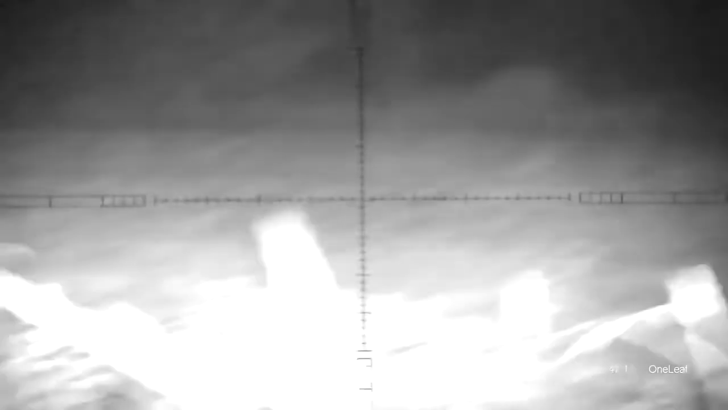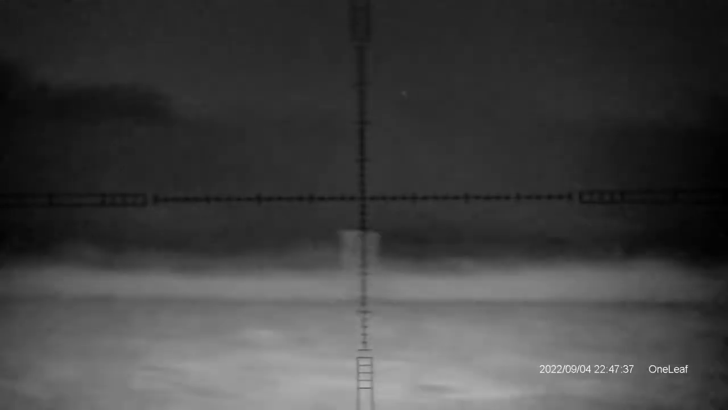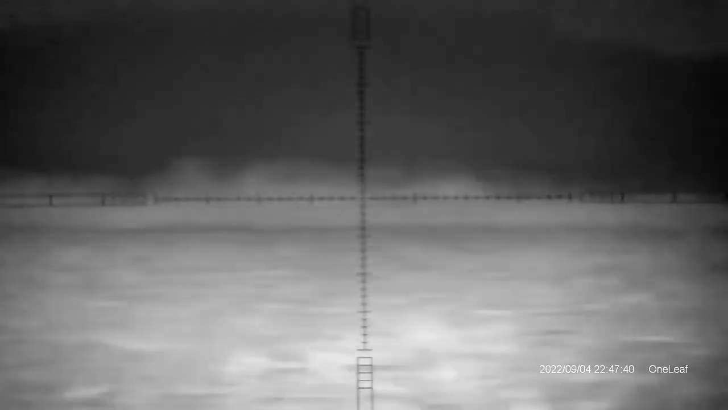Wasn't too bad. It had a lot of washout from the smoke shooting, but I think that's night vision in general. Yeah, no, that is. That's just night vision. Yeah. All y'all's smoke came across my screen. I was like, I'm done for a minute. But this thing ain't too bad, really.